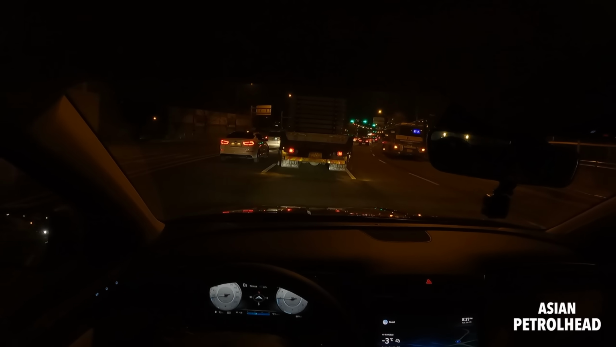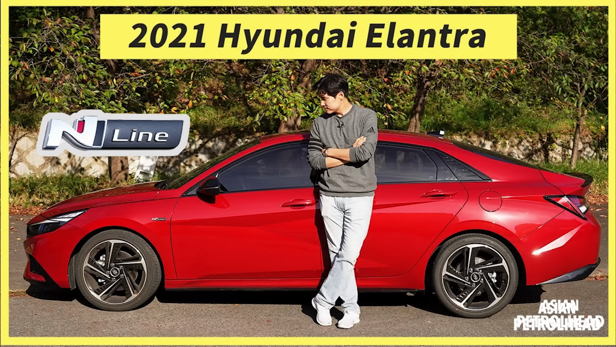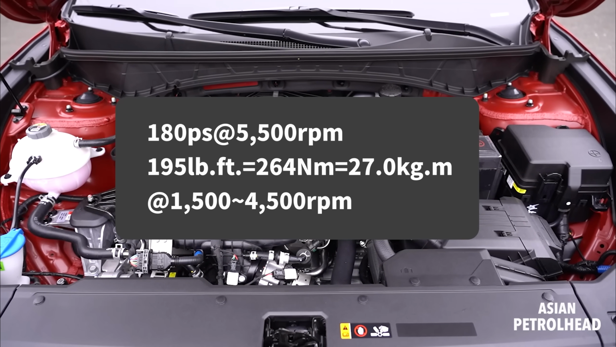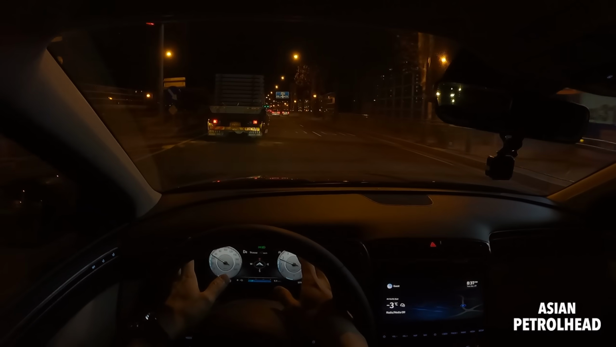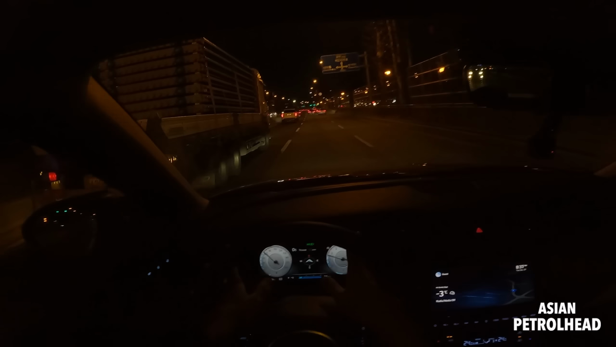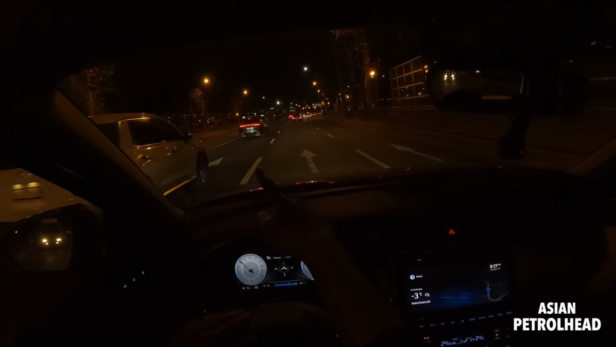This 1.6 liter turbo is exactly the same unit which you can also find in the Hyundai Sonata Sensus and also the Hyundai Elantra N-Line. It makes about 180 horsepower and 195 pound-feet of torque. It's not sports car fast, but it pulls very linearly all throughout the RPM range. It took us about 8.3 seconds this afternoon to 60 miles, and braking was actually very excellent. It only took about 110 feet. So I thought it was Kia Stinger, but that's actually the new Kia Stinger.